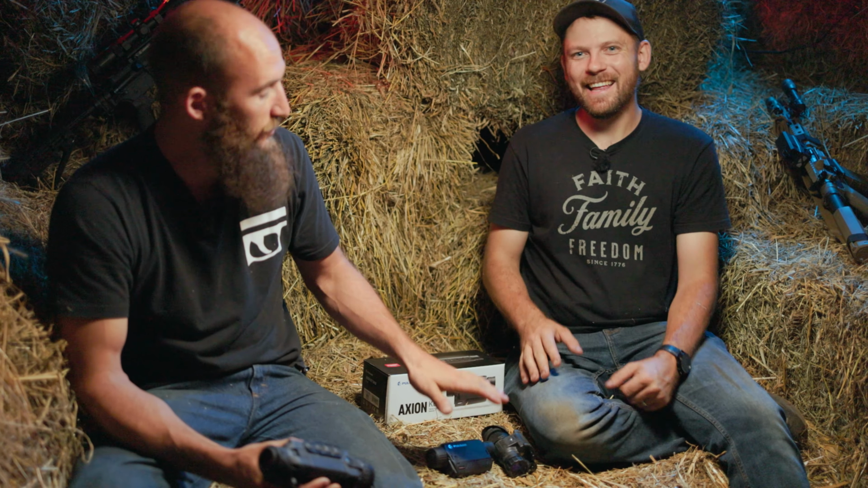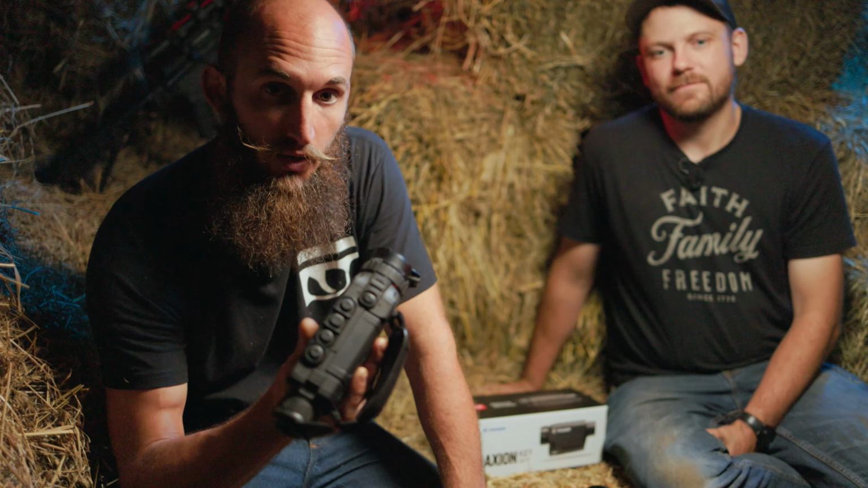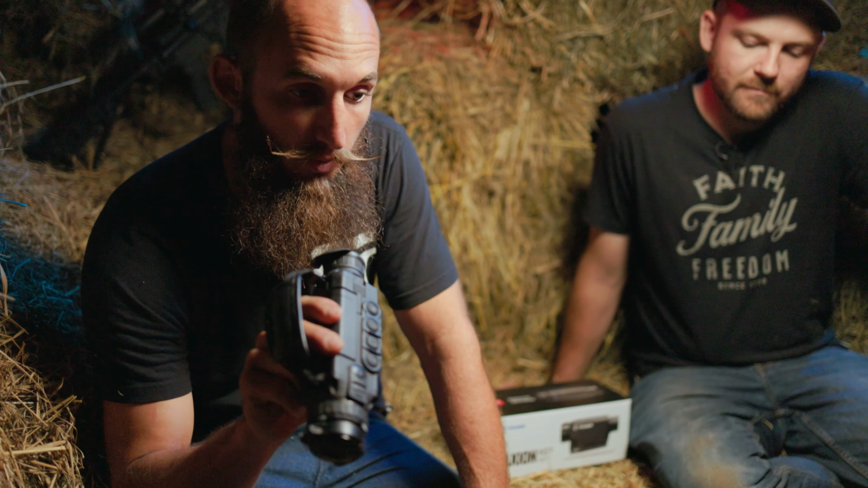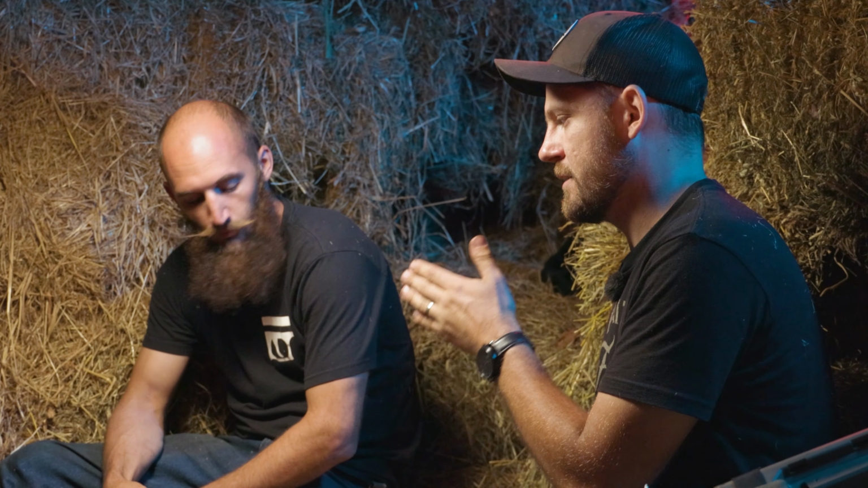I've hunted predators with a PVS-14 with an IR booster on the helmet, and it works. But it is not the same. You cannot find them as quickly as with the handheld thermal. So there's an obvious advantage here. When we're trying to find things quickly at night, when our eyes can no longer help us detect things and we want every advantage possible, that's where the handheld thermal is going to shine.